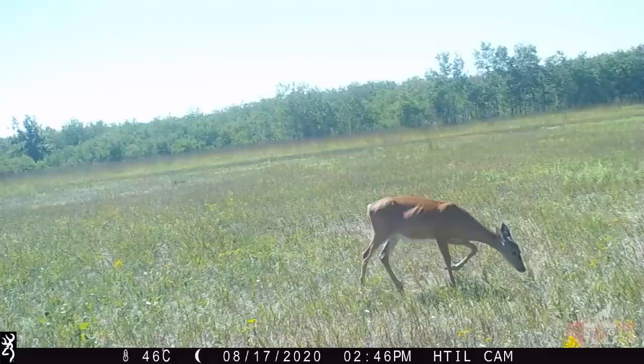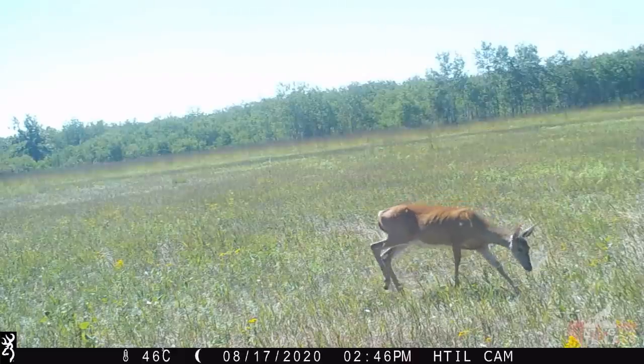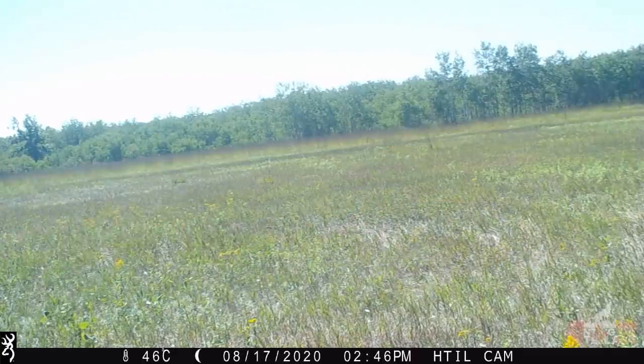In the early hours of the morning of the 16th, a cow elk can now be seen sniffing around the kill site. Later the next day, a whitetail doe is also sniffing around the kill site, getting a whiff of something she clearly does not like.